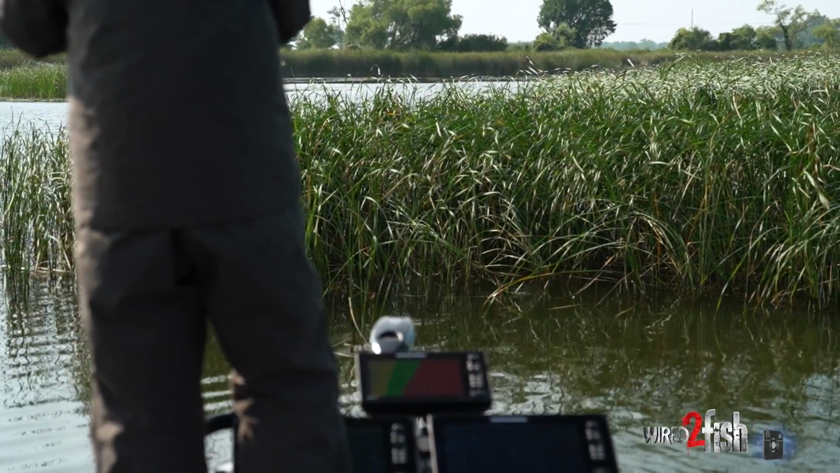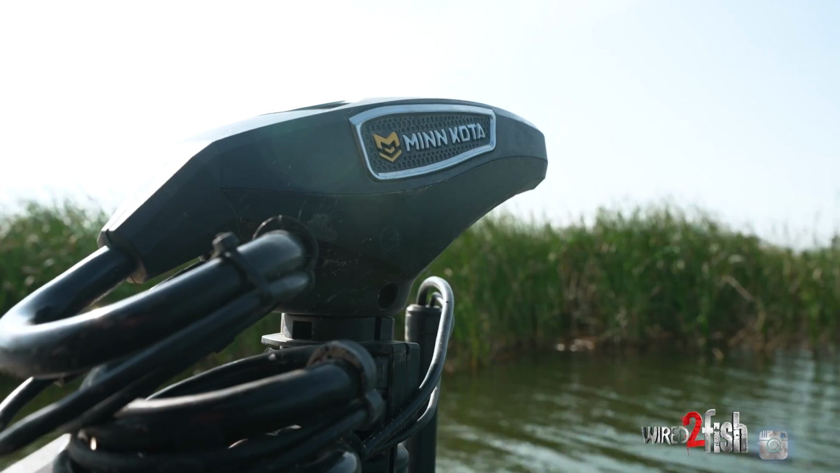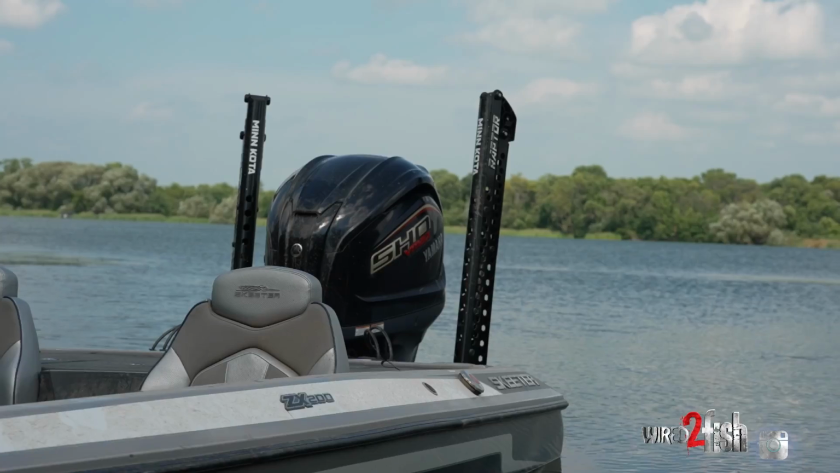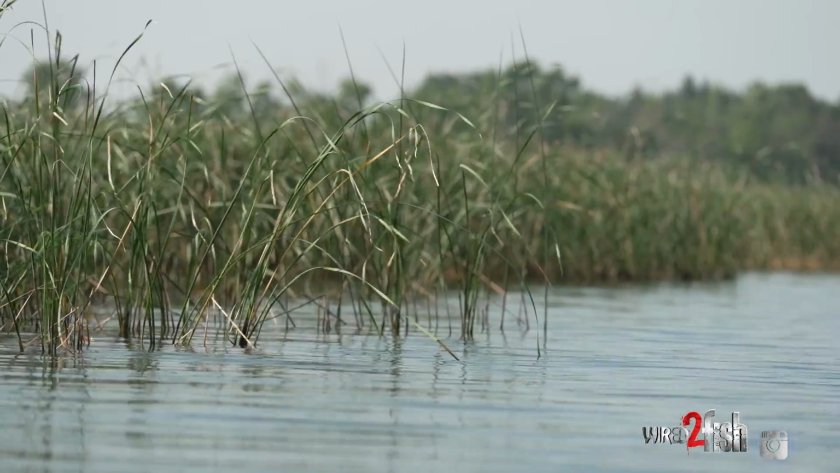I killed my Live, I killed my 360. It's all about stealth for me when I get up here shallow like this. I want to be as quiet as possible. I got the Minn Kota Ultrex Quest. This thing is whisper quiet. And when I do catch a fish, a lot of times I'll Raptor down and pick that area apart to make sure, because usually if you get one in an area, there's probably a few more around.